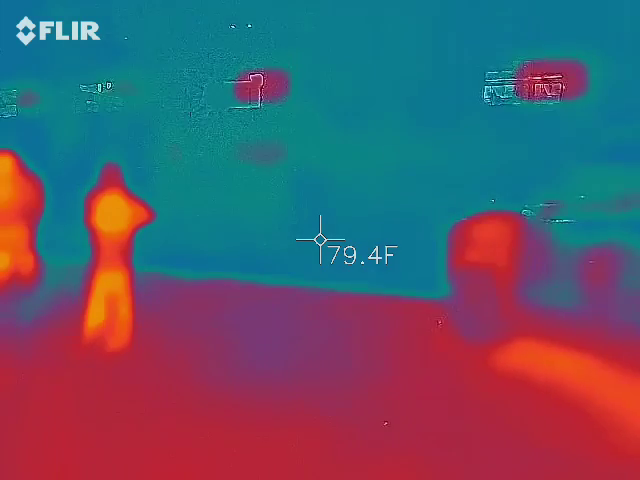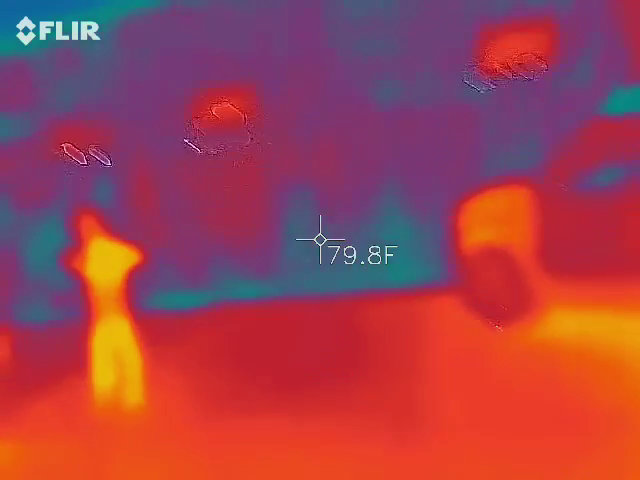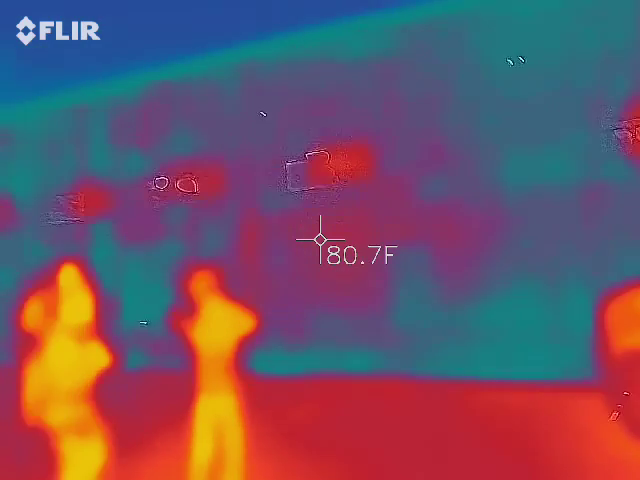And is that actually a temperature there that I'm pointing at? Yeah, that's just where those crosshairs land. Yeah, that's what I thought. Again, his is more sensitive for that area, I guess. This is just the temperature of the surfaces.